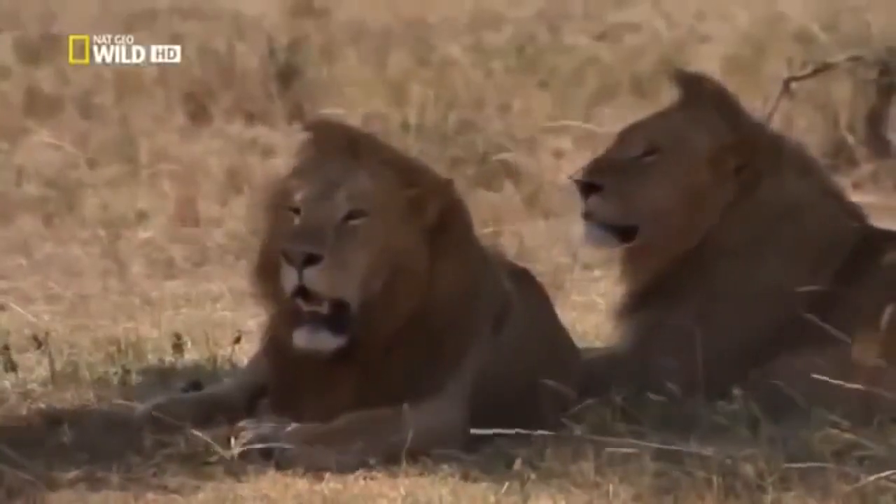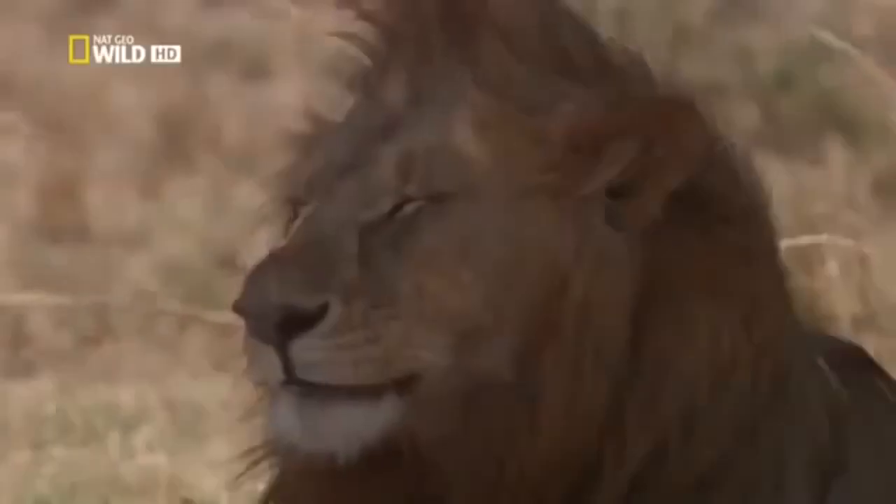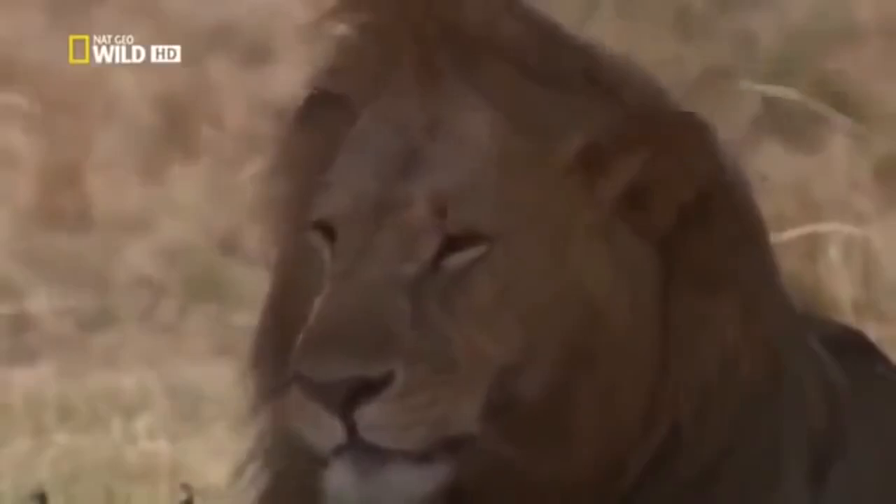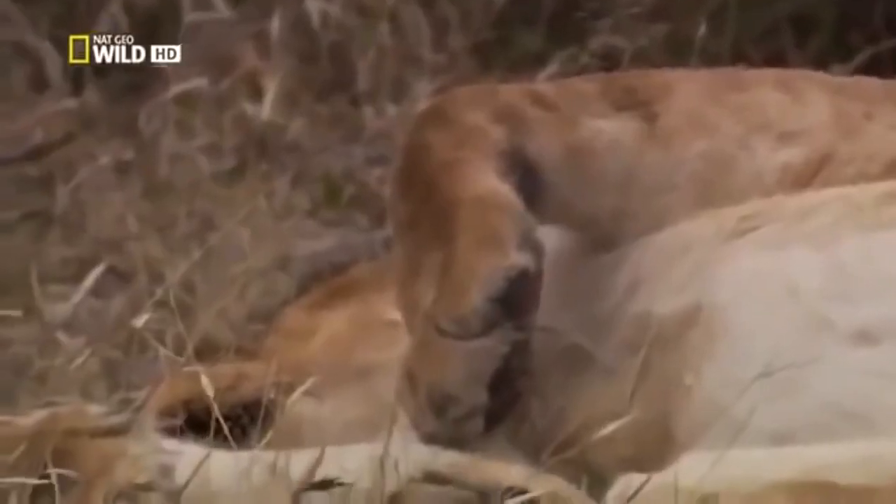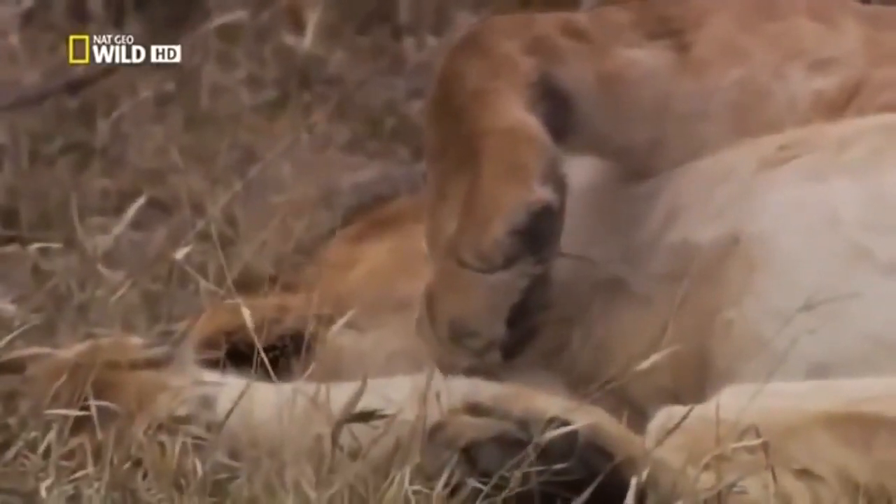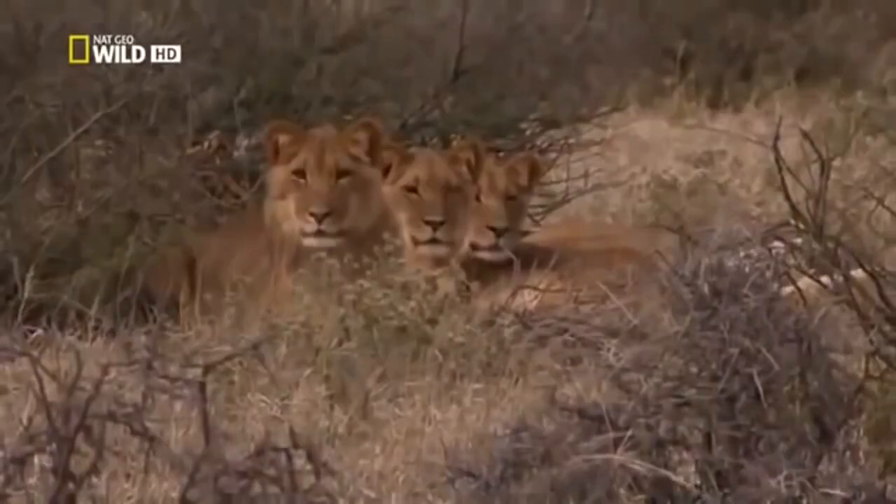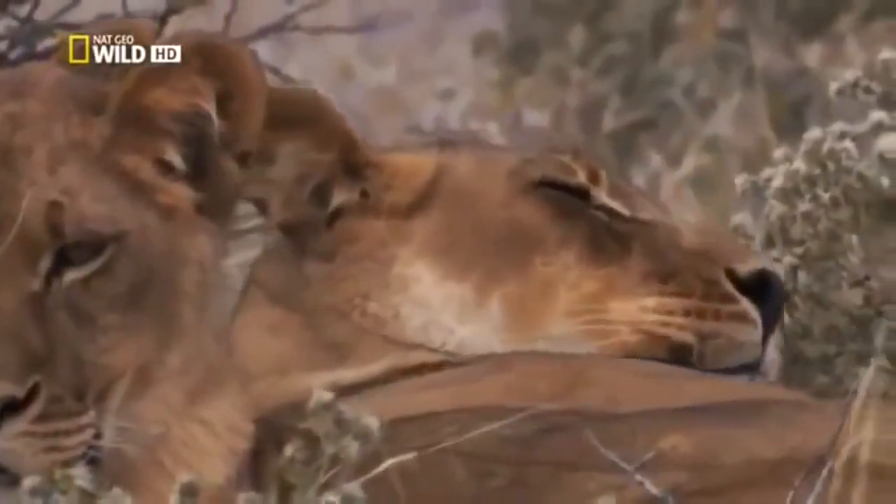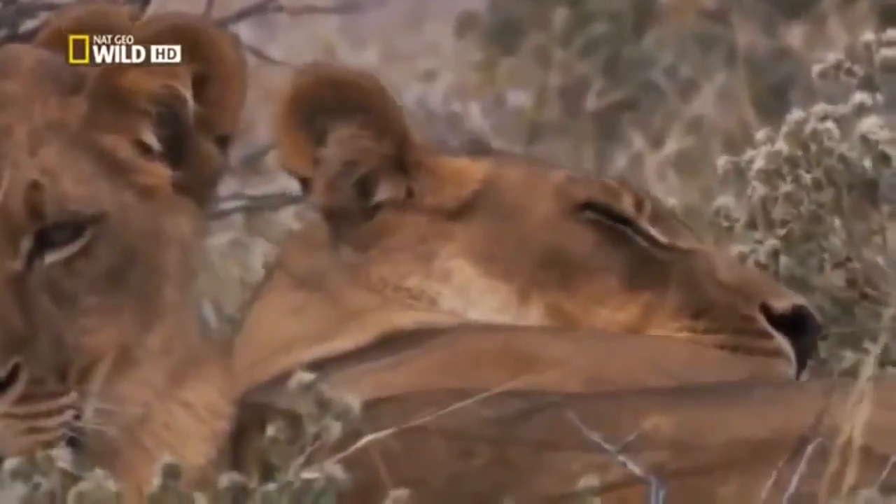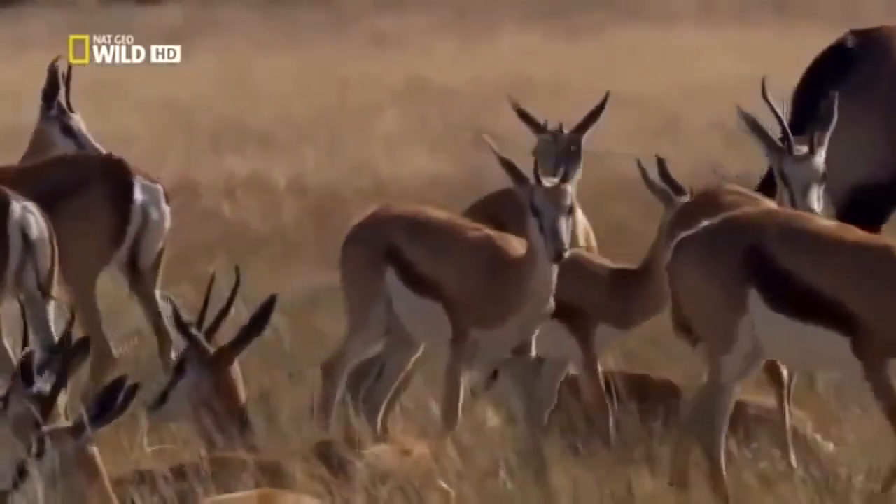Adult lions find the heat of the day uncomfortable. They keep to the shade to stay cool and out of sight. For curious cubs, daylight can often be frustrating. While their mother sleeps, all they can do is watch animals that they can't chase.